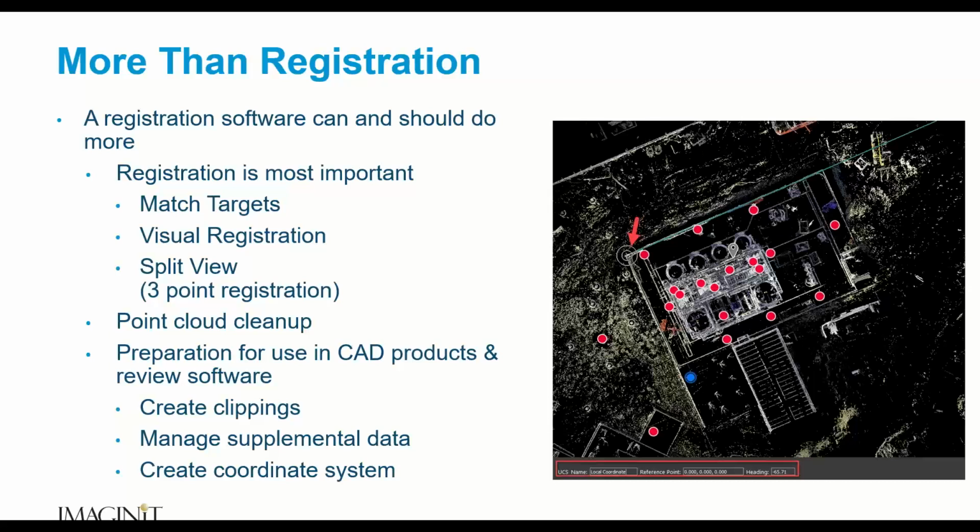This makes it really nice for when we take the data over into a CAD product, again, like AutoCAD or Revit, and our building or our site is rotated in a way that we can easily use it in those CAD products.